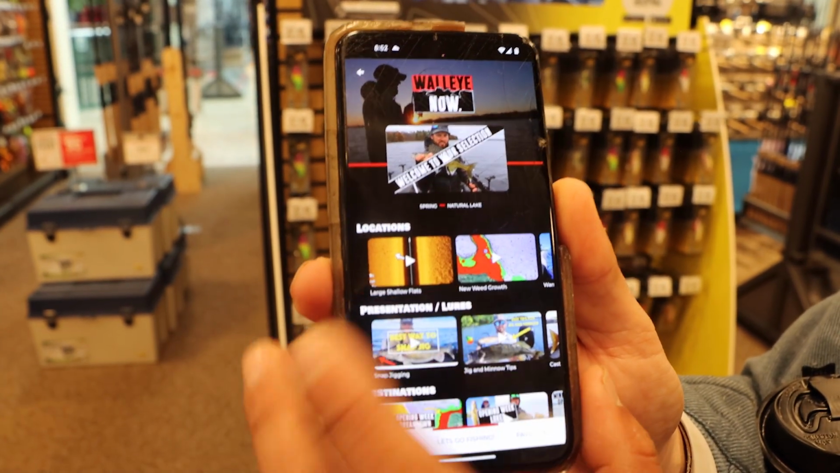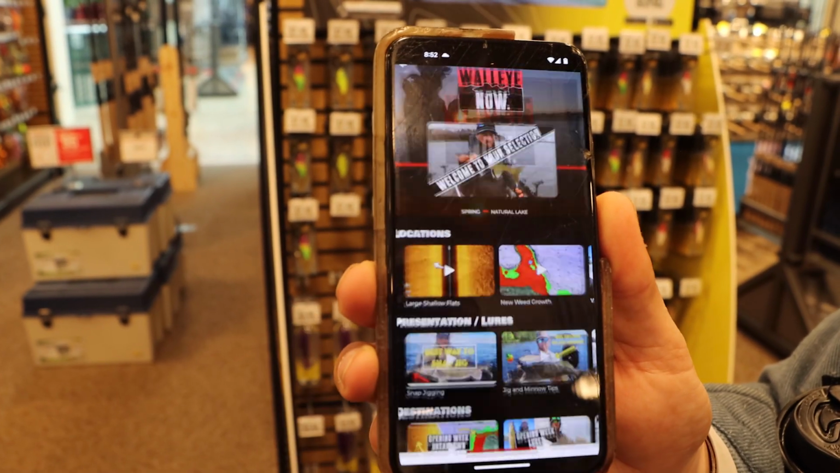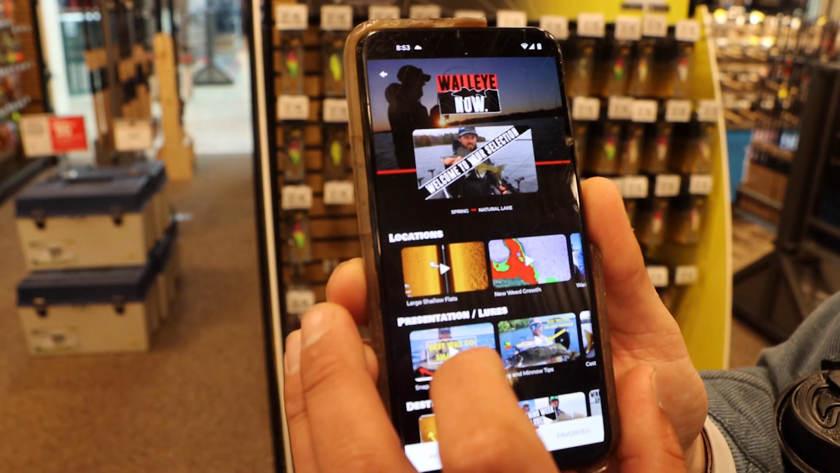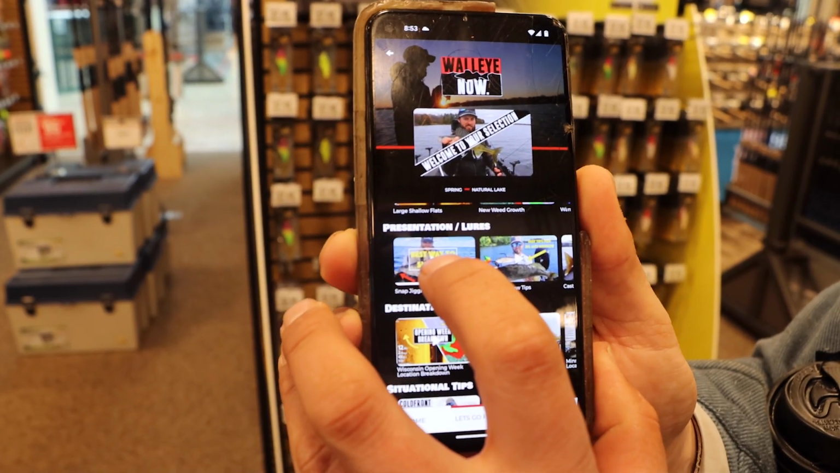Now, large shallow flats. This is an area that we're always fishing in the spring. So here's a video that's going to break down large shallow water flats. How to find fish in these areas right now with a bunch of side imaging shots and all that kind of good stuff. Let's say you want to see how to snap jig plastics. Here's a video right here on how to do that.